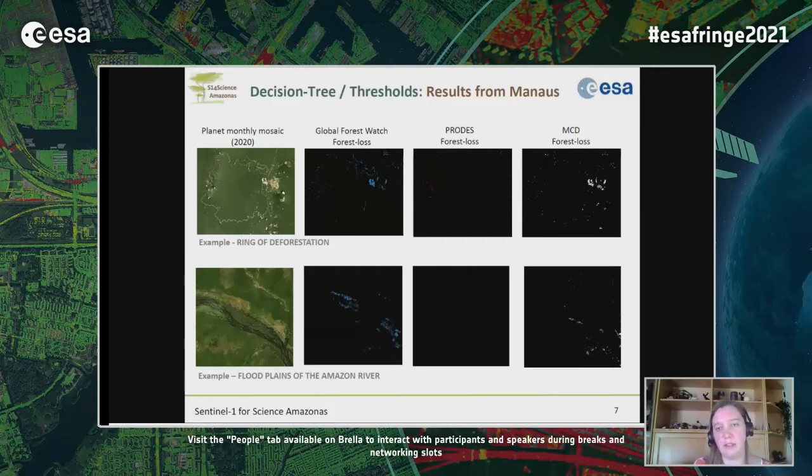And you can see that, for example, in the Global Forest Watch dataset, some area that very probably just changed because of the flooding is detected as a forest loss. PRODES does not detect anything here. And in our thresholding and decision tree approach, we still detect a few, but much less than what has been detected with optical data. Next slide, please.